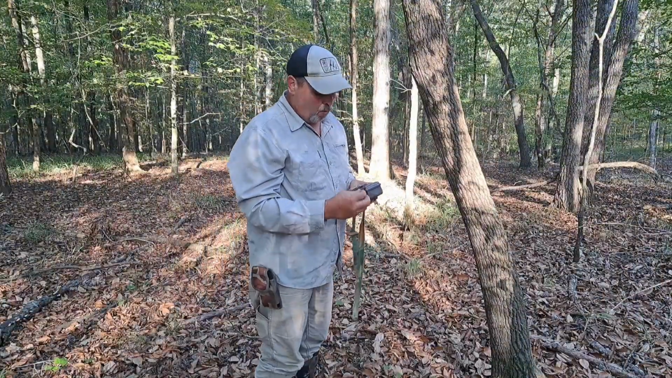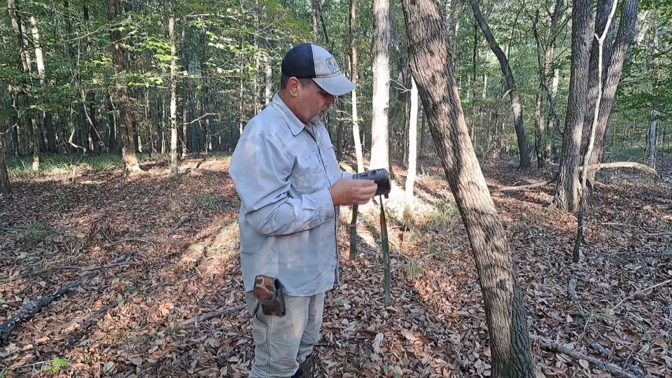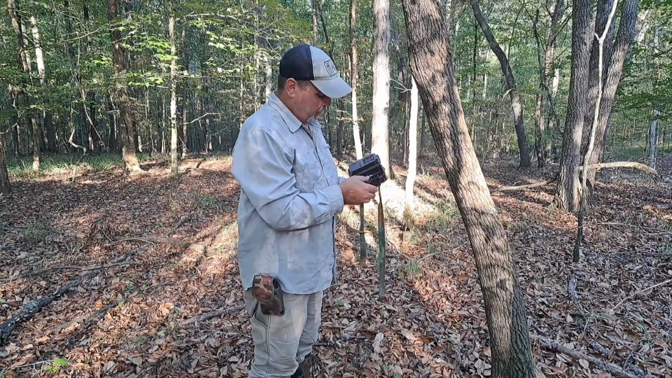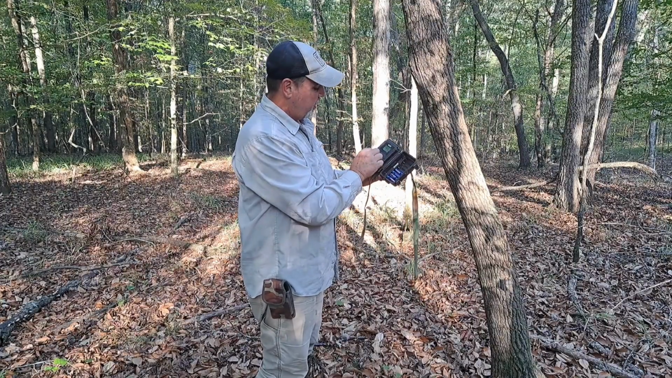I've had some good pictures here last year. Any of y'all that followed the channel, I think I posted most of them last year, the better bucks that I had. But we'll get this set up here on this tree. This is an old camera. It's a Bushnell, but it takes real good pictures, and it'll run off of 4 or 8 batteries, either one.